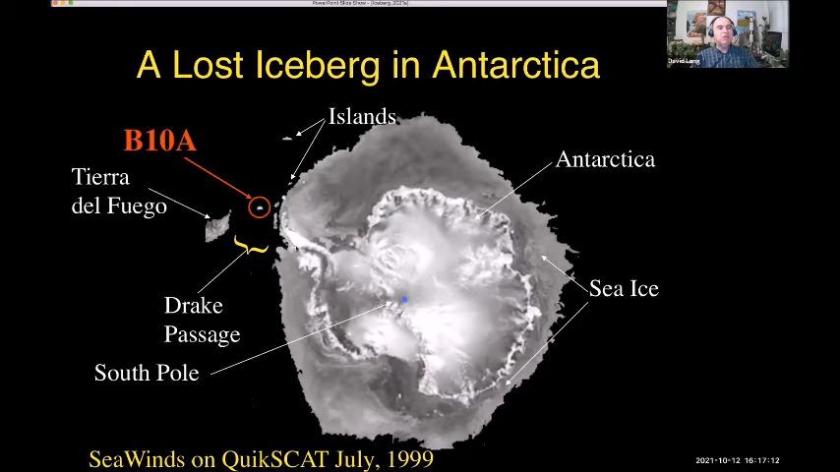But in making this picture, we noticed that there was an extra island here that didn't belong, which turned out to be an iceberg, and it was in the Drake Passage, which is where ships pass through. So a lot of ships pass through this area.